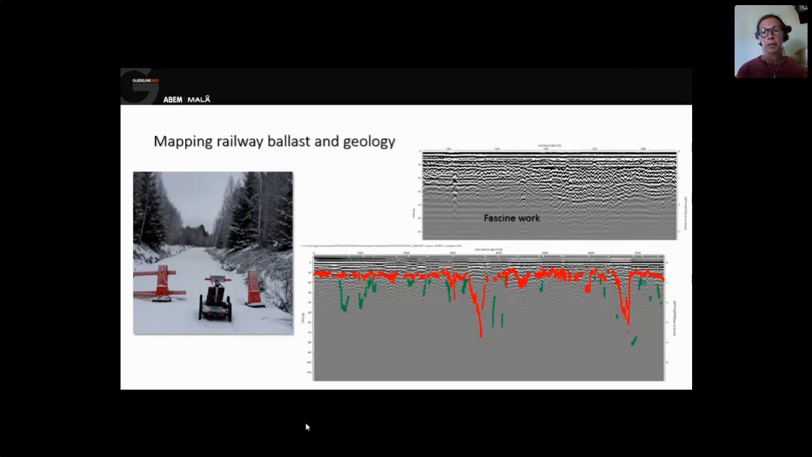In the radargram below, the red line represents the actual ballast of that railroad. And as you can see, it has deeper parts where we have really high embankments of the railroad. The green features are bedrock seen below that railway.